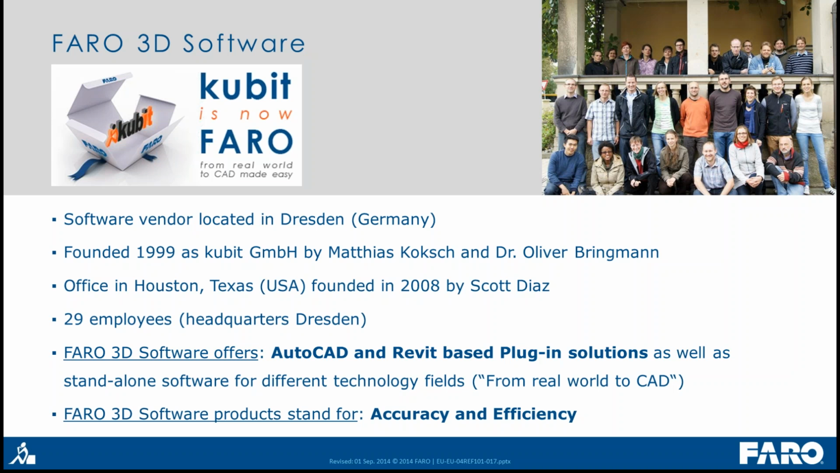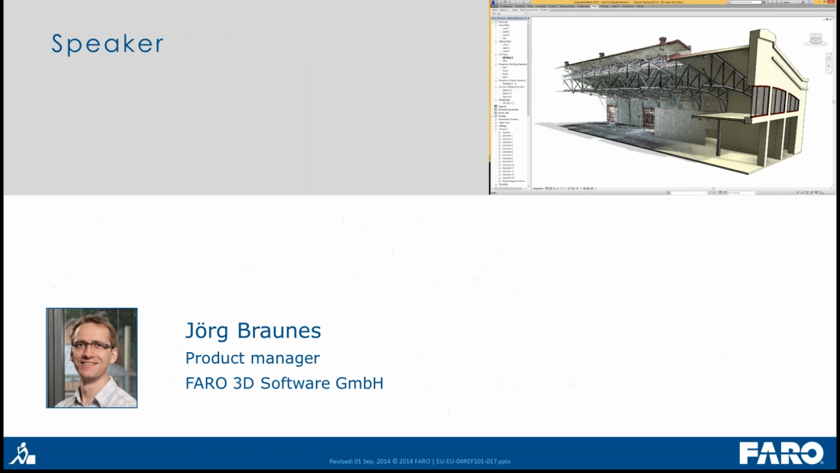What we do is AutoCAD and Revit based plugin solutions, as well as standalone software for various industries and technology fields. Our classic slogan was always from real world to CAD, and we like to think that our software products stand for accuracy and efficiency. Today, to get into the main part of this demonstration, we're going to be presenting our new PointSense for Revit product, which we're excited about. We finally have PointSense sitting directly in the Revit environment, and Jorg Braun, the product manager, is going to take us through.